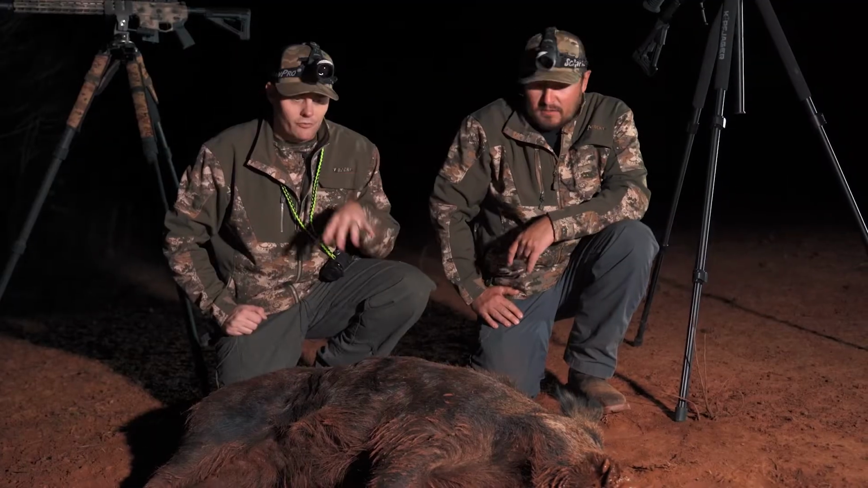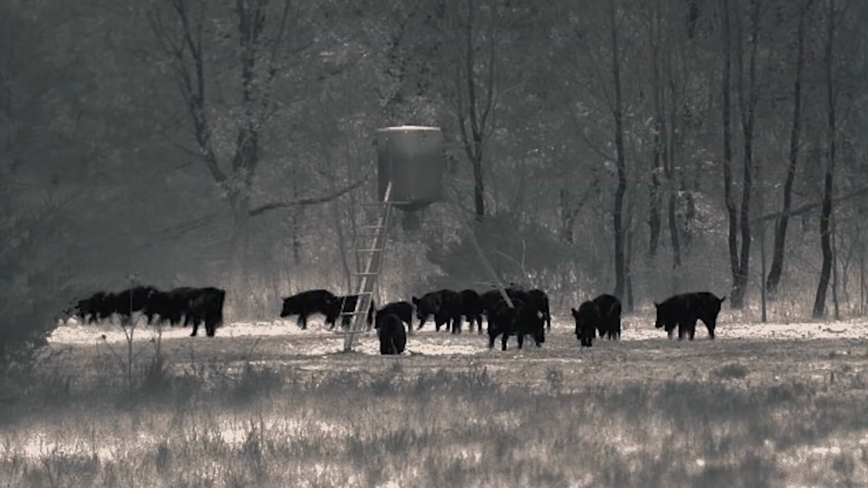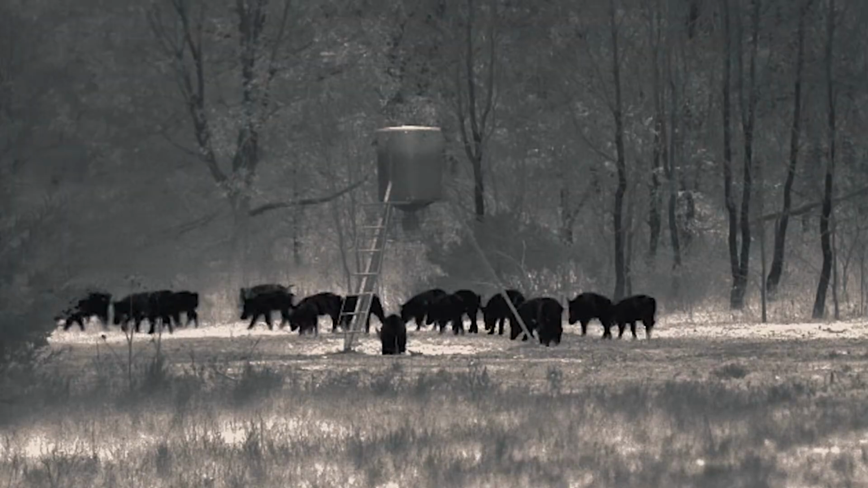Even that group, like we were focused on one hog, and here comes another group. Here came a whole herd. This thing about them, they never stop moving. No, they're always, and that's a great point.